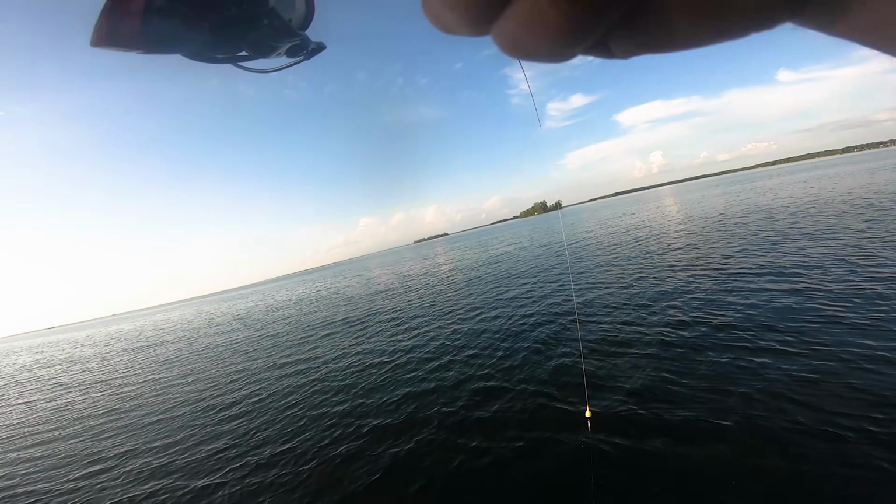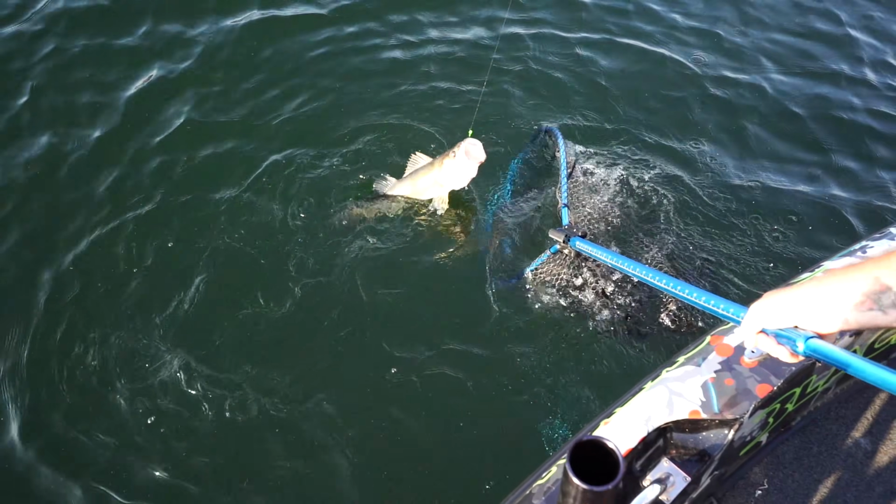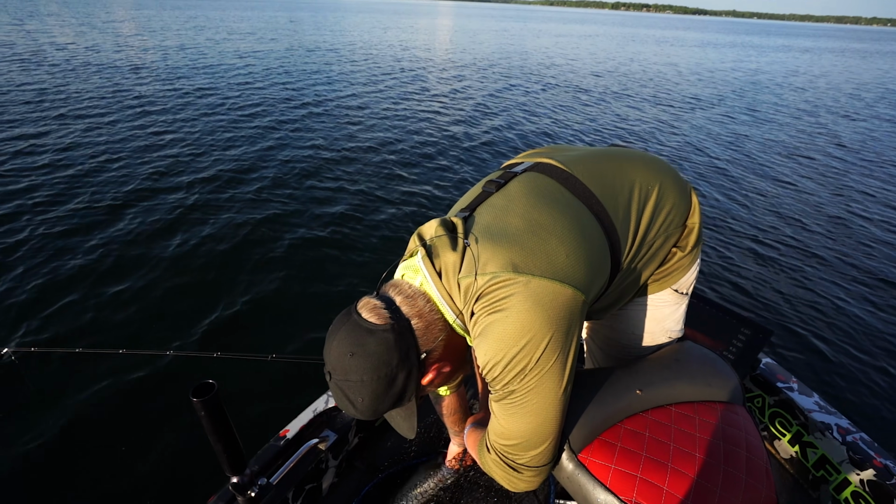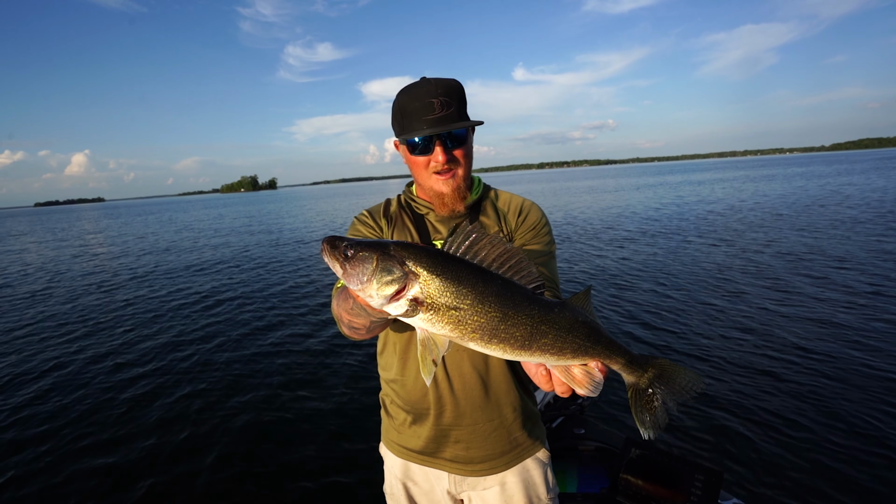There we go. That's a good one. Heck yeah. Oh my goodness. That is a beautiful summertime weed walleye.